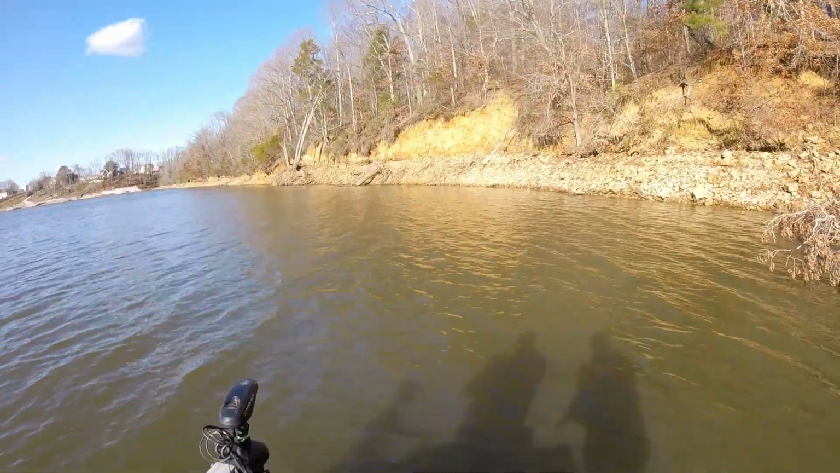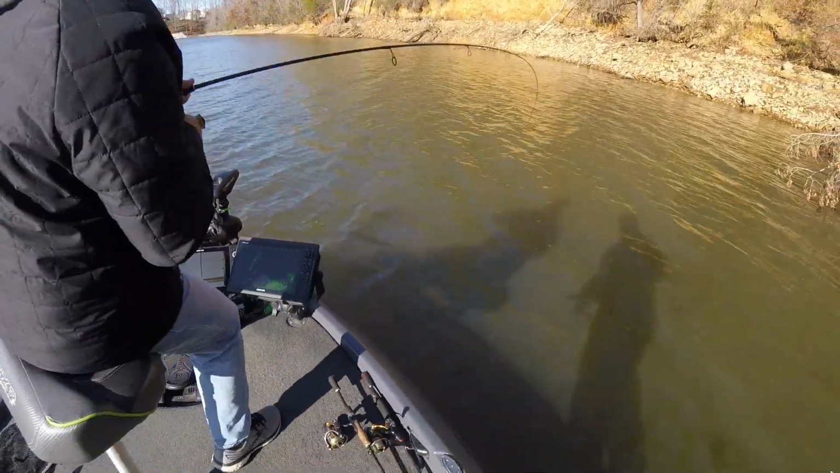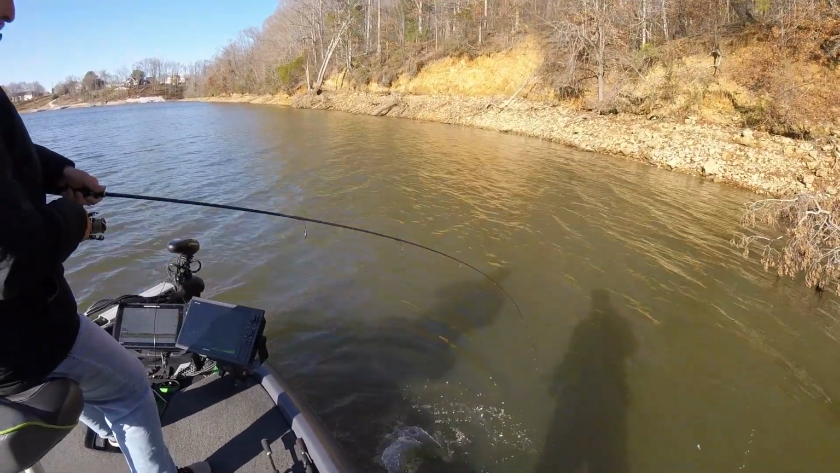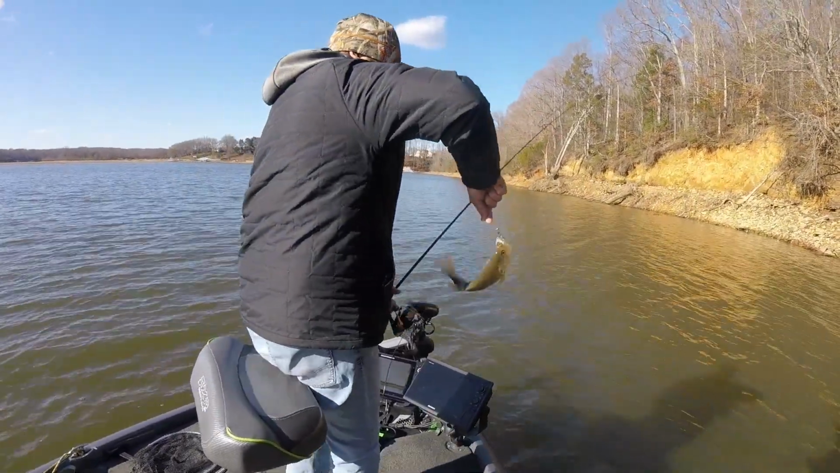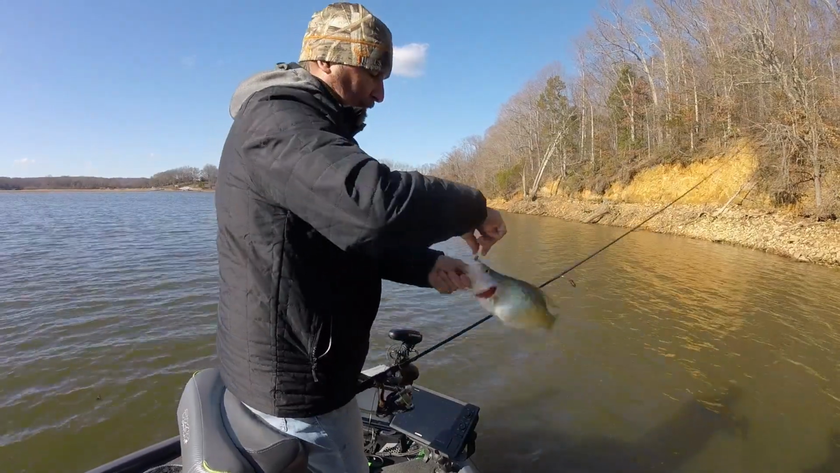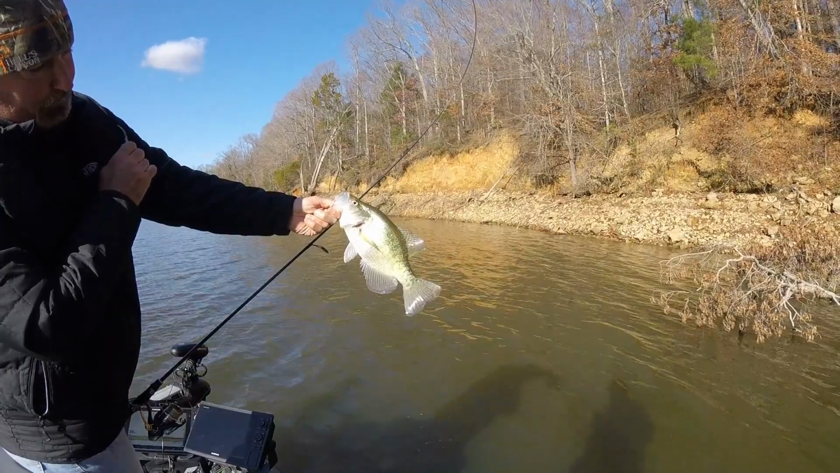Get him? Yep, he got him. That's a good one too. There you go. That's a white crappie. Guys, on this lake, that is a very good white crappie. We don't see very many of those on Tims Ford. When you do, that one's healthy. Yeah, it's a pretty fish.